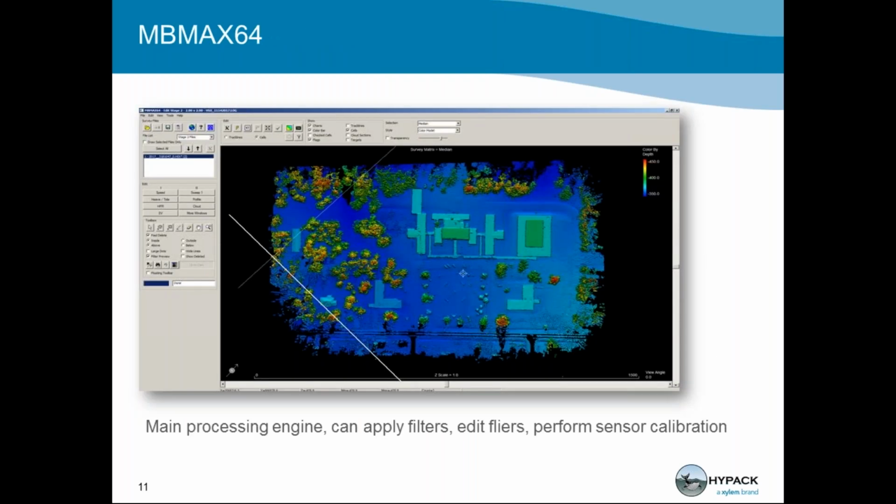So after you have the desired track lines, you can load that data into MBMax 64. For those of you that are familiar with MBMax and may process your multi-beam data in it, it's our main processing engine for multi-beam and LiDAR. And here you can apply filters, edit any flyers, and perform sensor calibration. We also have a few specialized LiDAR filters that are accessed here through the shell.